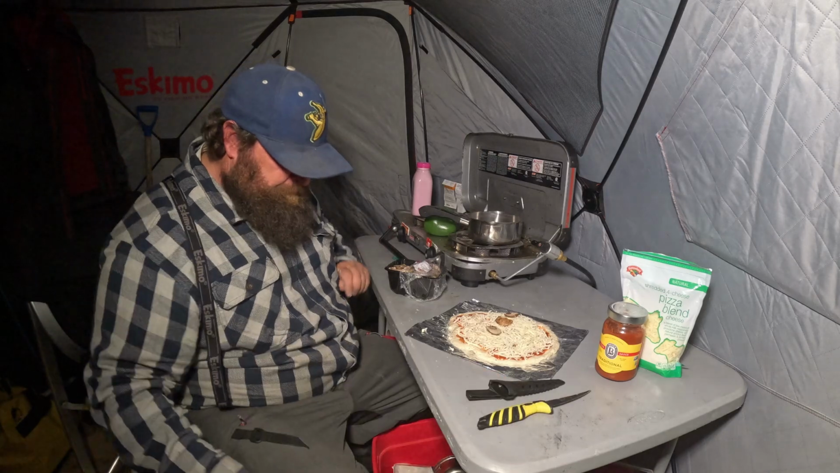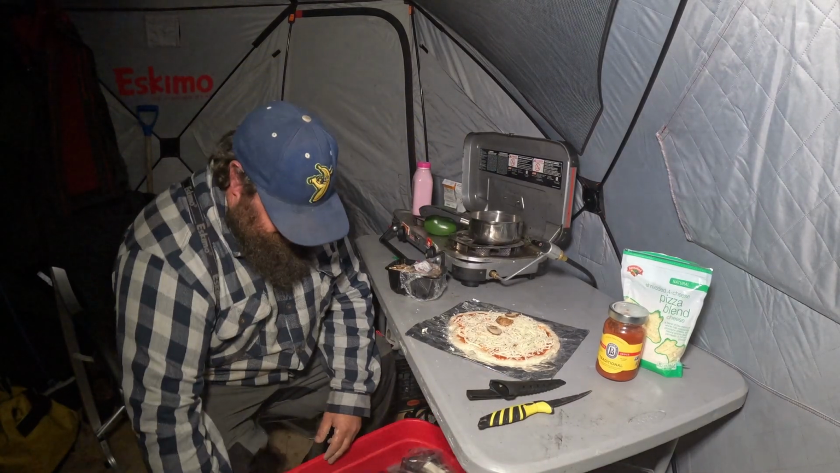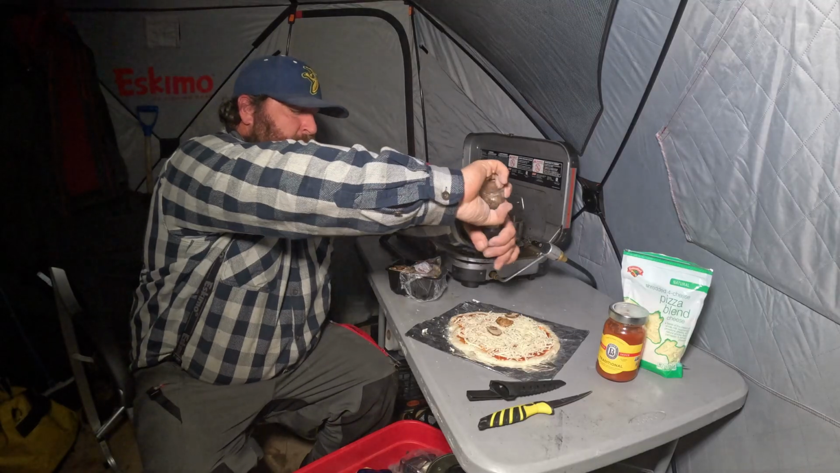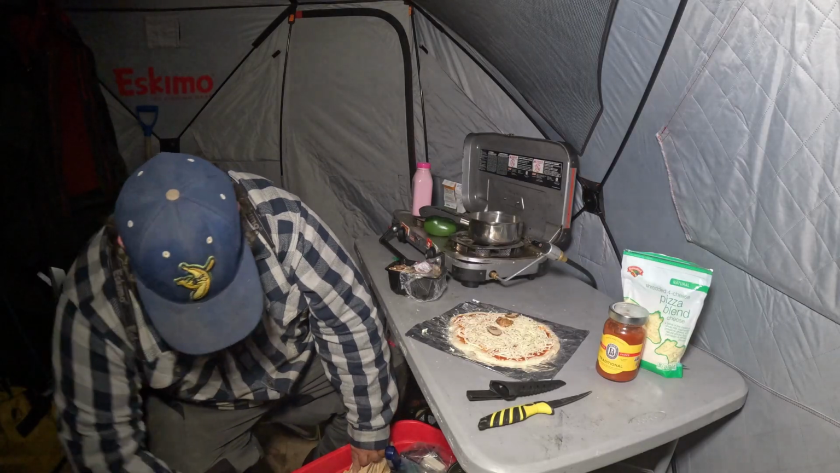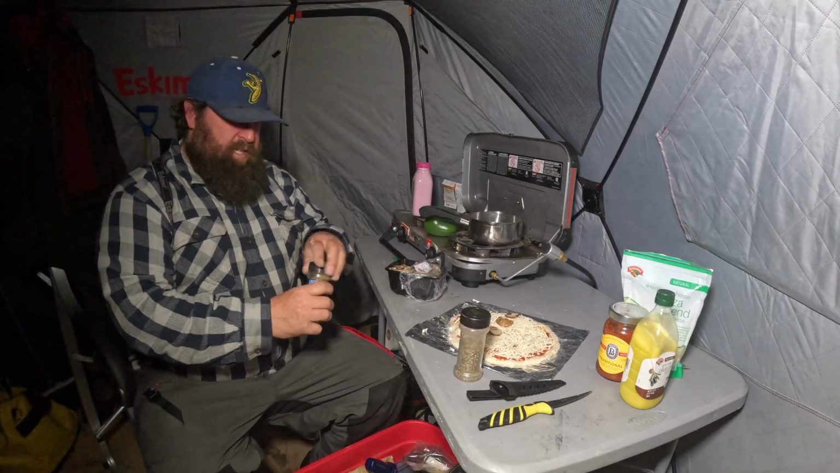Oh, you know what? Before we put those on, definitely got to get the spices on there. Yeah, nothing wrong with pepper. Give it a little taste. Gotta have at least basil and oregano. Nice, there's the oregano.